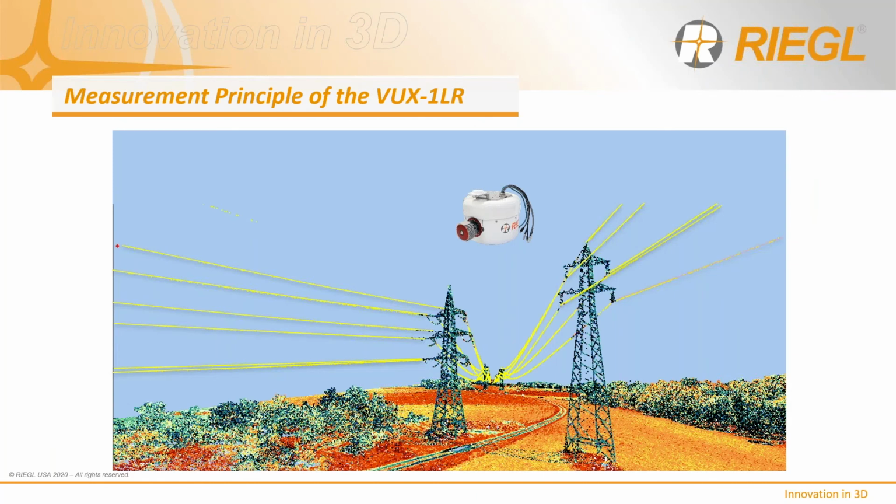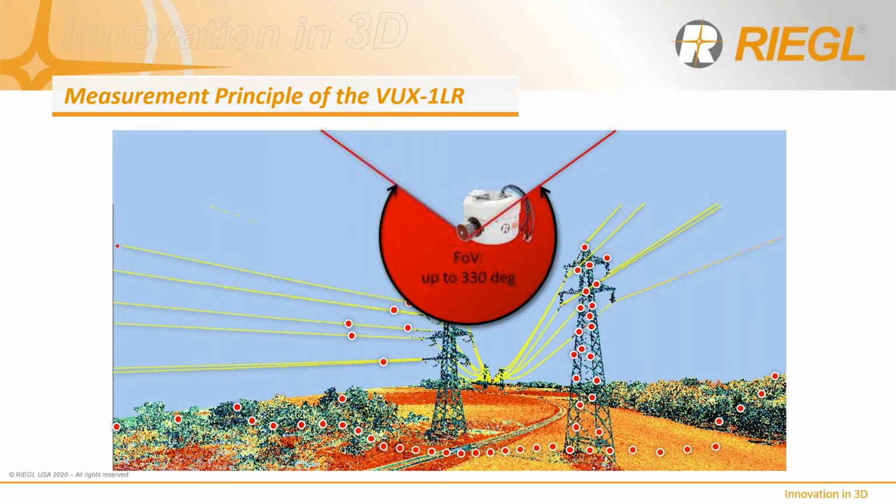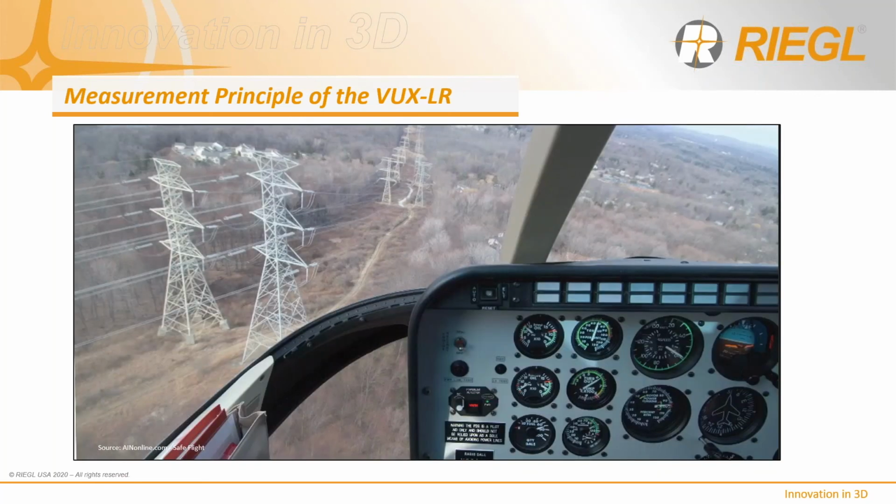The VUX LR and its variants has been used as a platform for upgrades ever since and has excellent range performance for low altitude applications. So whether it's on a UAV or a helicopter, it can be used on either platform. The large global FOV of the VUX 1LR is ideally suited for proximity flying to Powerline assets on either side of the right-of-way, as opposed to having to be directly above them.